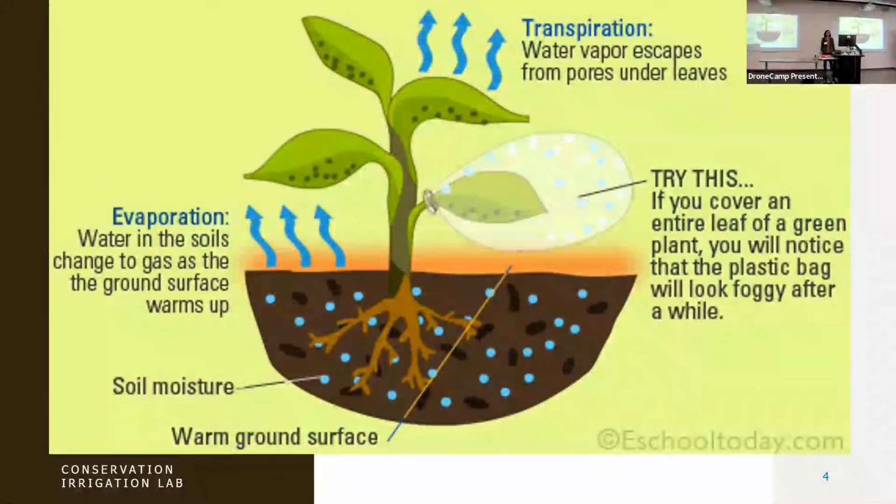So evapotranspiration. I really like this cartoon, even though it's for children, because it's so intuitive. Evapotranspiration is evaporation and transpiration. So you have evaporation from leaf surfaces and from stems and from the soil, and transpiration is water moving out of these little pores called stomata on leaves.